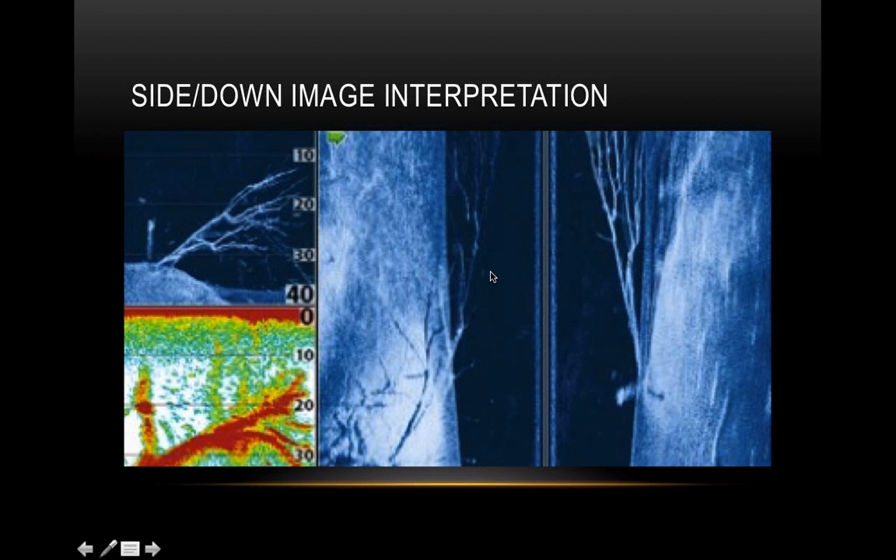Okay, so here's some pictures of downscan on your top left-hand side. You got sonar below that, regular 2D sonar, and then of course you got your side imaging. On your sonar, it's kind of hard to figure out what you're looking at. You're looking at this kind of blob of red and yellow and green, but then you look at your side scan and your down scan, and you can see that it's a tree. It's a lay down. You got all those branches and everything. And so you can see those little definitions.